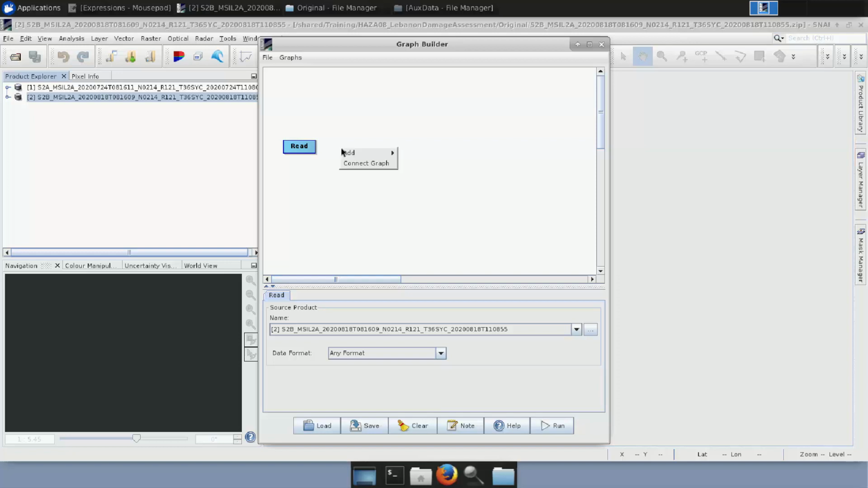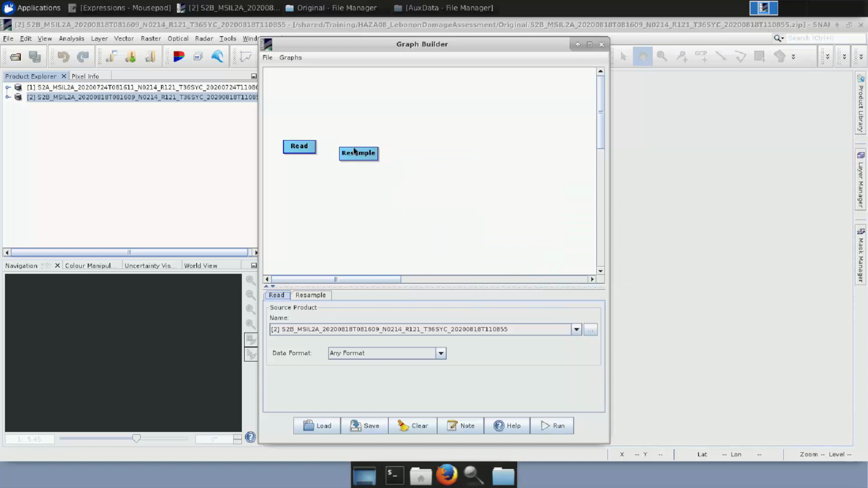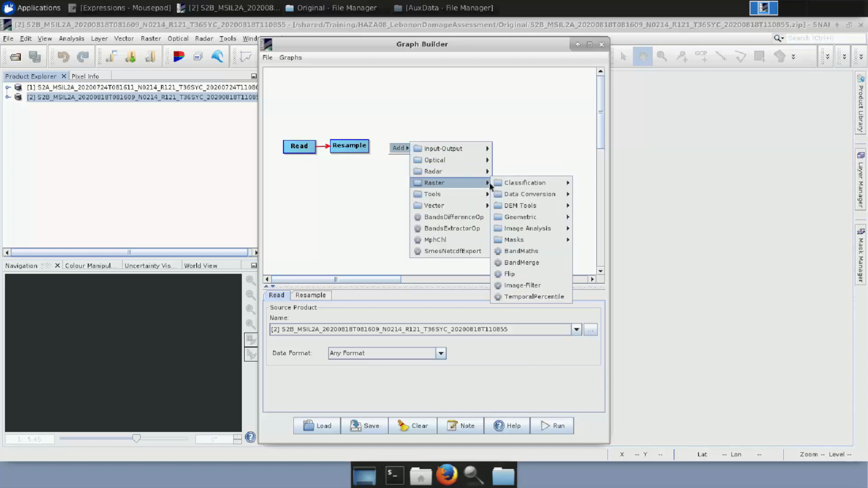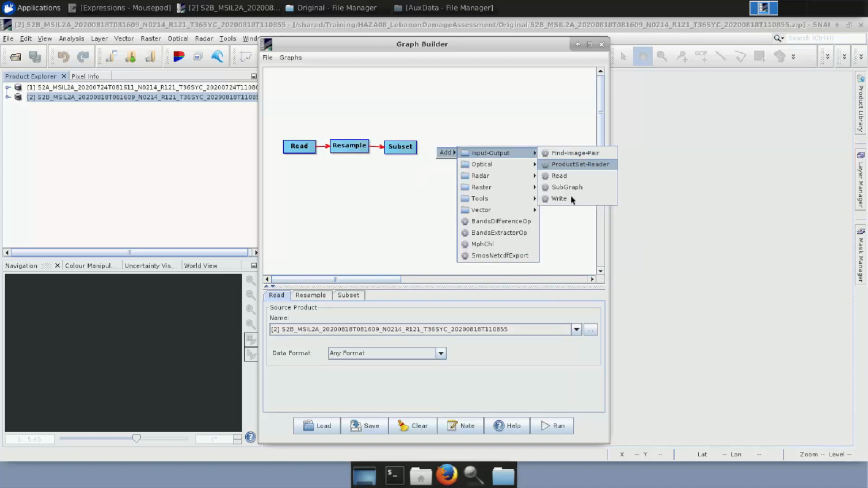So we will go here, right-click, Add, Raster, Geometric, Resample, and we will add this operator in order to have all the bands in the same resolution. Otherwise, we cannot continue with any processing. Once they are resampled, we will create again the small subset we did before, Raster, Geometric, Subset, by putting exactly the same parameters, and we will finally write the output. Add, Input-Output, Write.